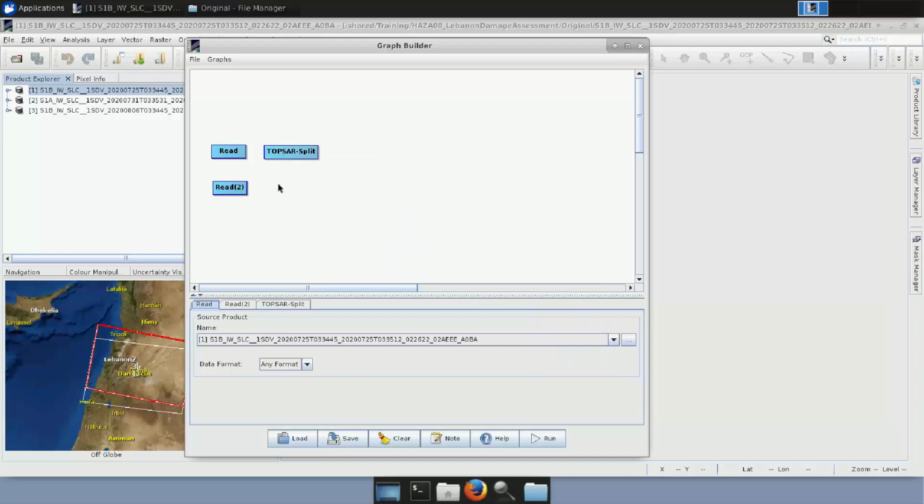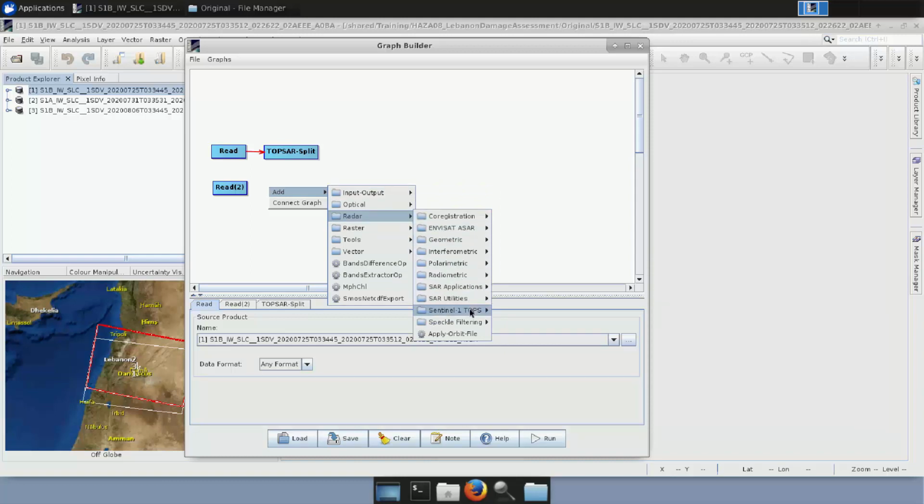And we will connect it with a read operator by going on the right side of the read, clicking on this red arrow, and dragging and dropping it over TOPS Split. We repeat the same for the read operator for the second product. We go to Add, Radar, Sentinel-1 TOPS, TOPS Split.